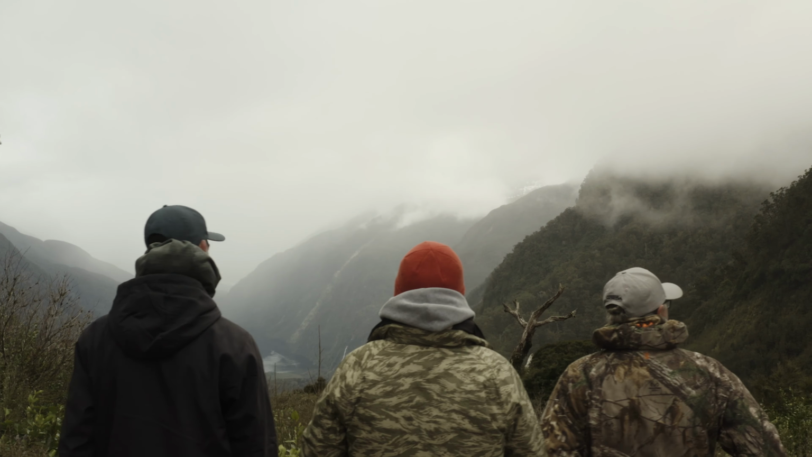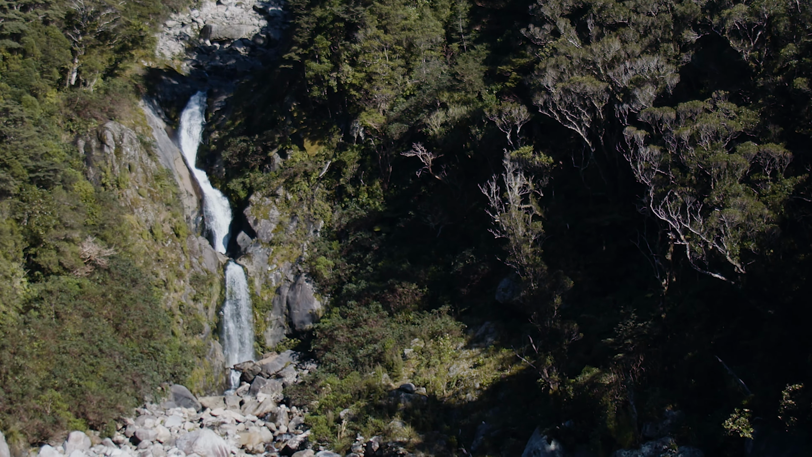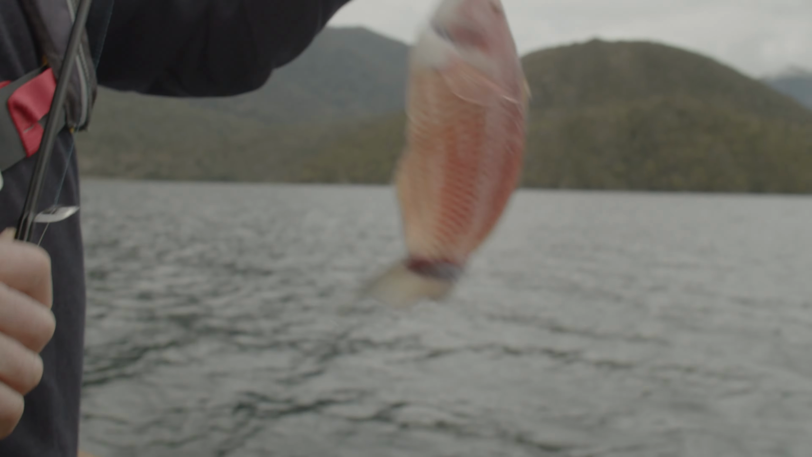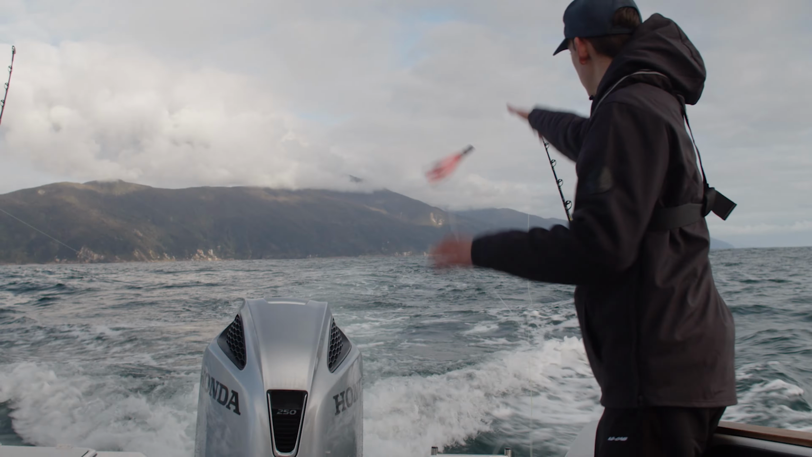Most of the people coming to Fiordland are here for the tourist attractions, which is the incredible scenery, and it's often overlooked as a fishing destination. Even though we're at the very bottom of the South Island, there is a massive variety of fish. The fjords are home to bluefin tuna, groper, blue cod, blue nose, and lots of crayfish.